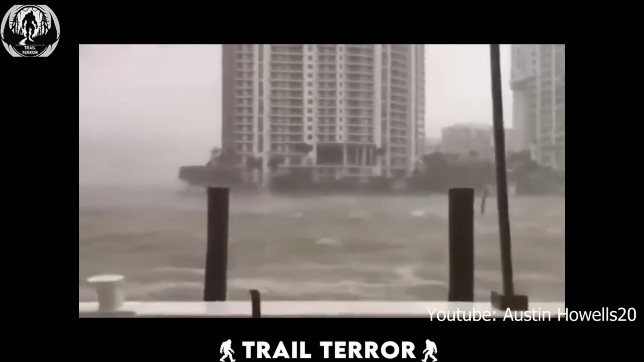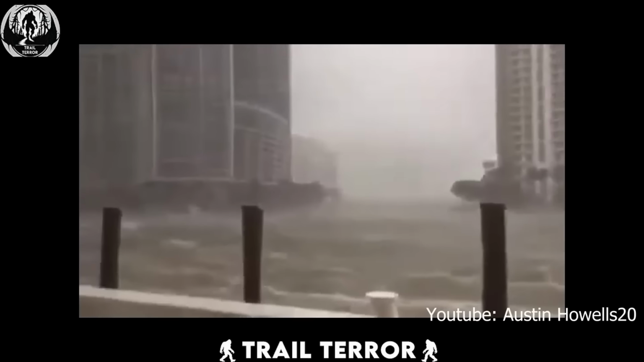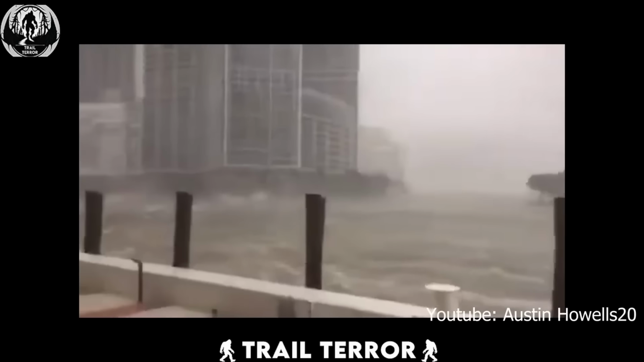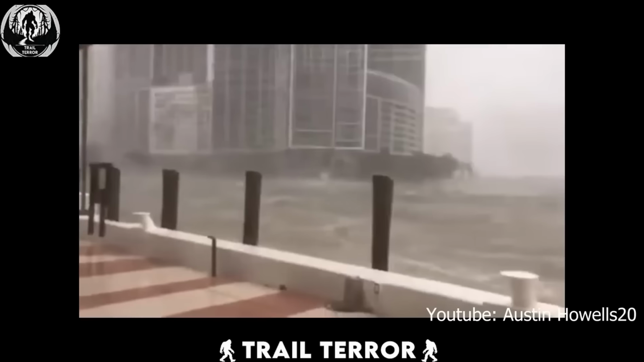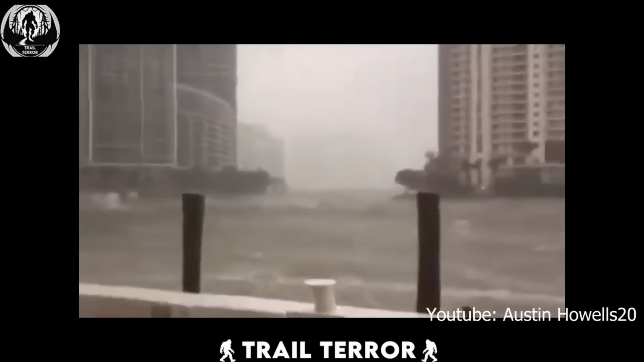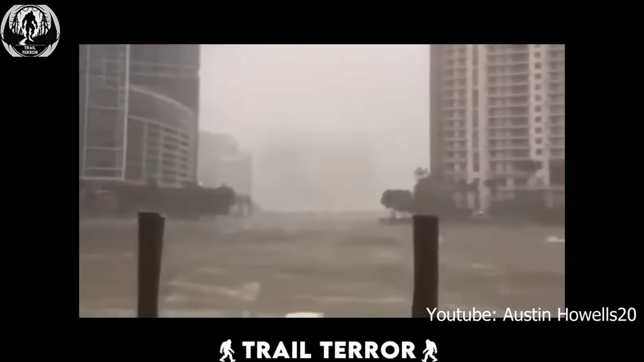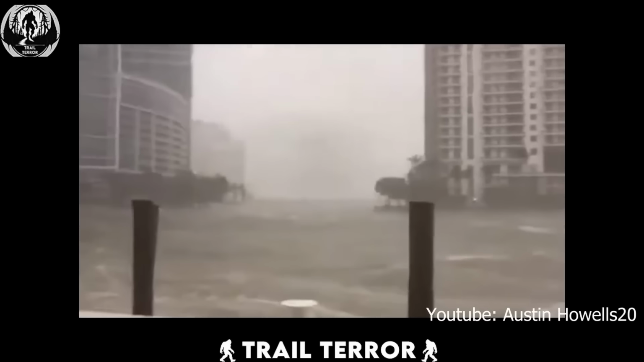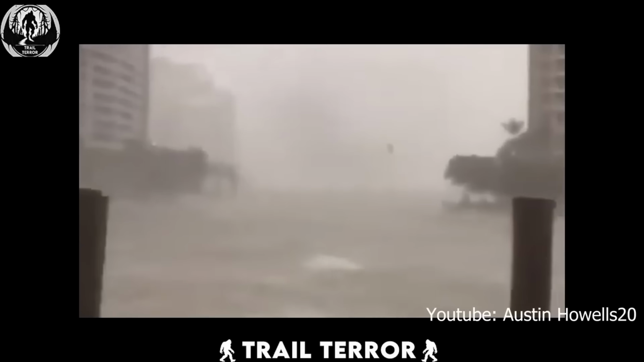Believe it or not, what you just witnessed isn't a scene from a Hollywood blockbuster, but a chilling recording of a hurricane in action. The devastation is unimaginable as the raging storm engulfs an entire city, transforming it into what resembles a vast sea. Amidst the chaos, an eerie siren wails in the background, heightening the sense of dread and adding to the nightmarish atmosphere.